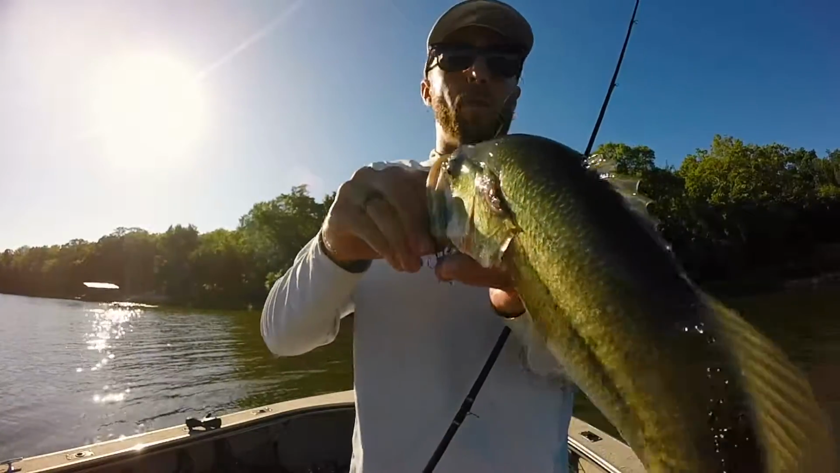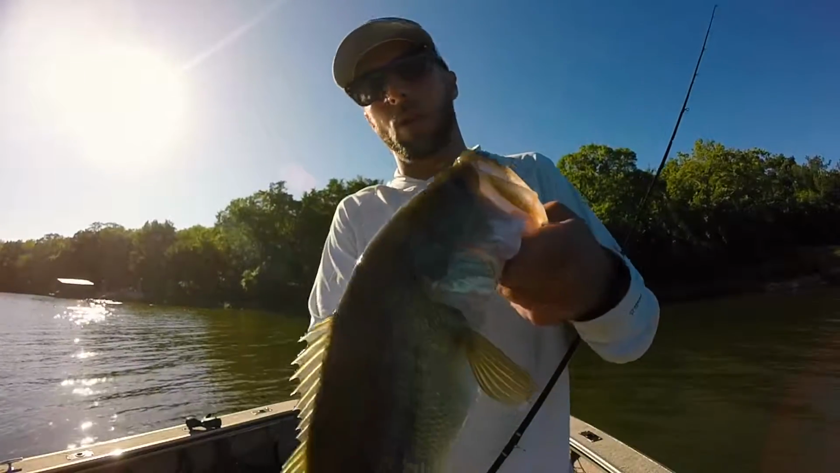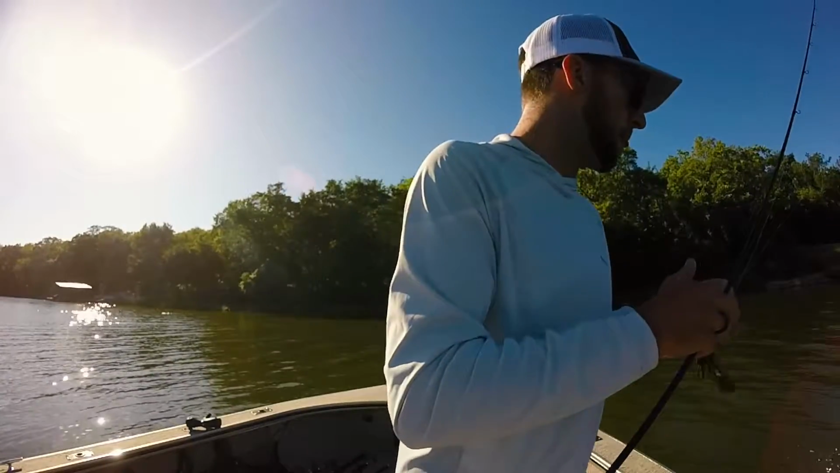He's like 2 3/4 pounds. 2 casts in a row on the rock pile. Well, we could have fought him for another 7 years. There we go. Dude, there are things like really happening. Okay, school's fired up. Get him back.